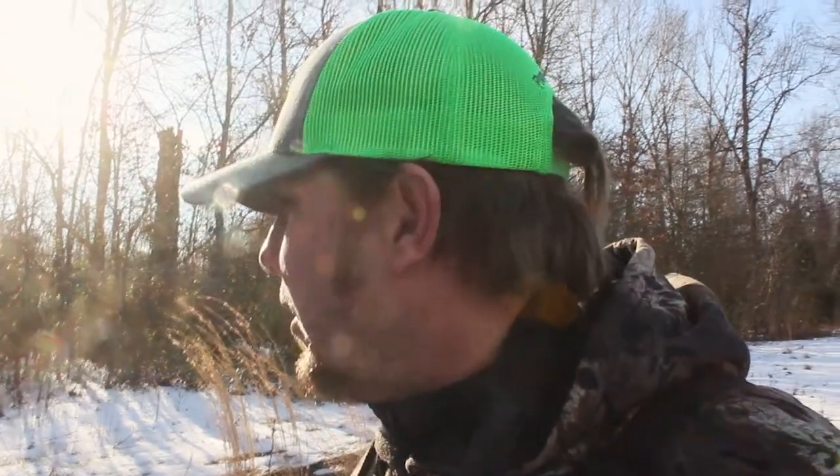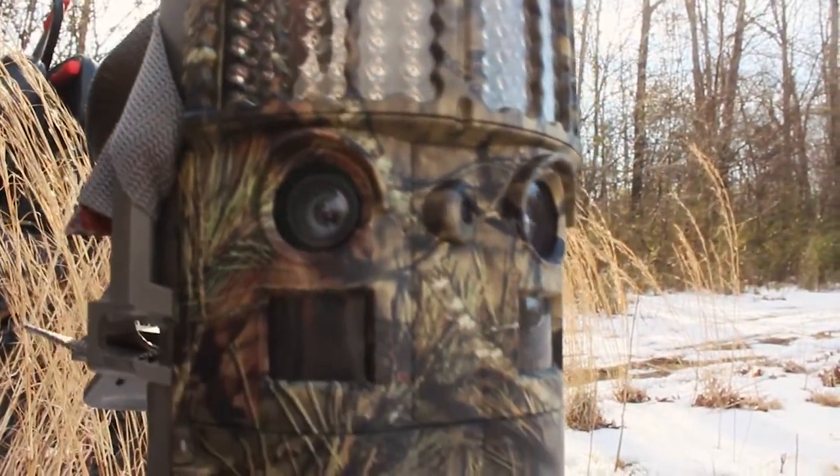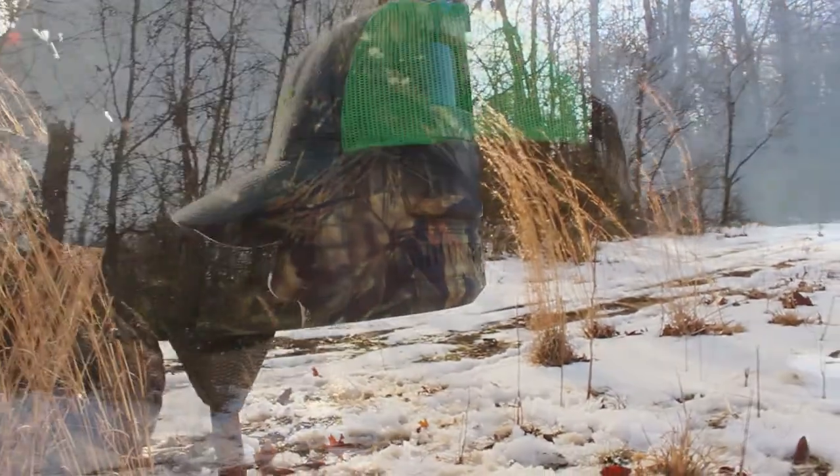So, I mean, it's pretty awesome. A deer would have to stand behind it and not walk around anywhere close to it, because it'll get a picture of them. Same with a turkey. So I love having it on this setting. I know some people like the panoramic and stuff, but the pictures are so clear, and it is like having 3 cameras. So I'll show you how I set it up.